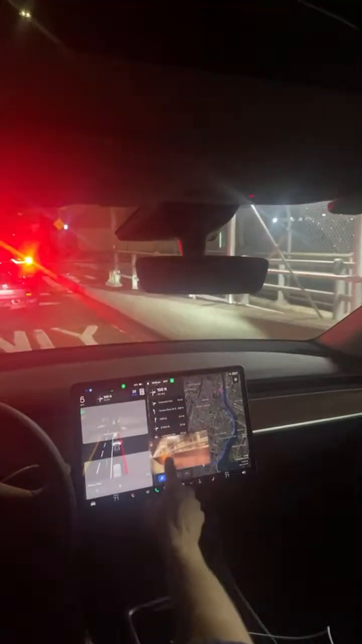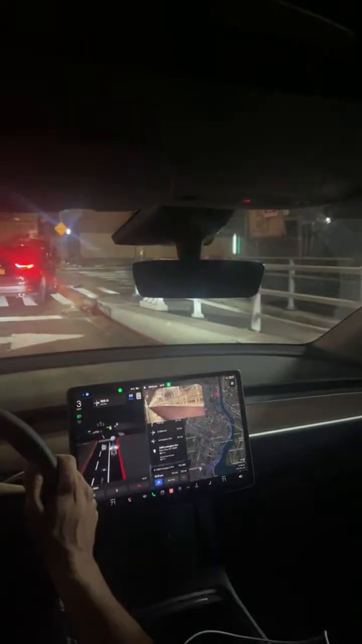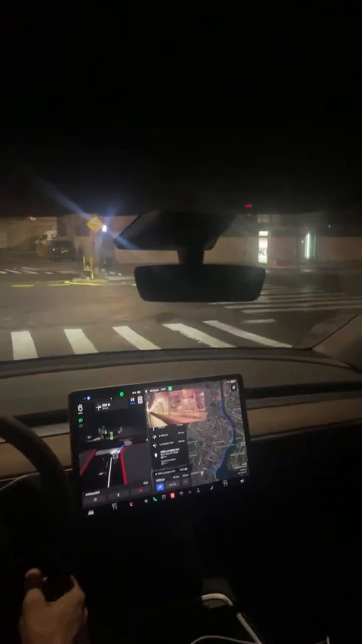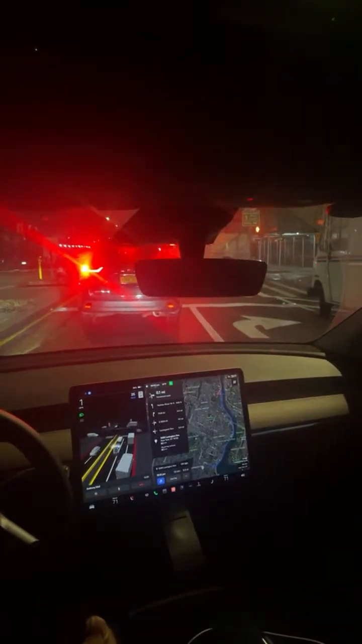And you can move this around. Let's see, I'm gonna leave it up here. All right. It's checking this out before making the turn. And you can see how I let the wheel slide between my hands. It's pretty confident. There we go. Got in the correct lane.